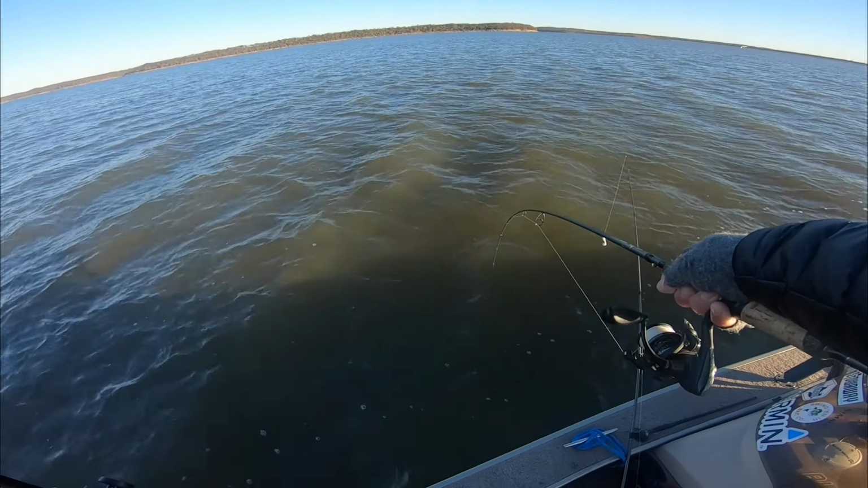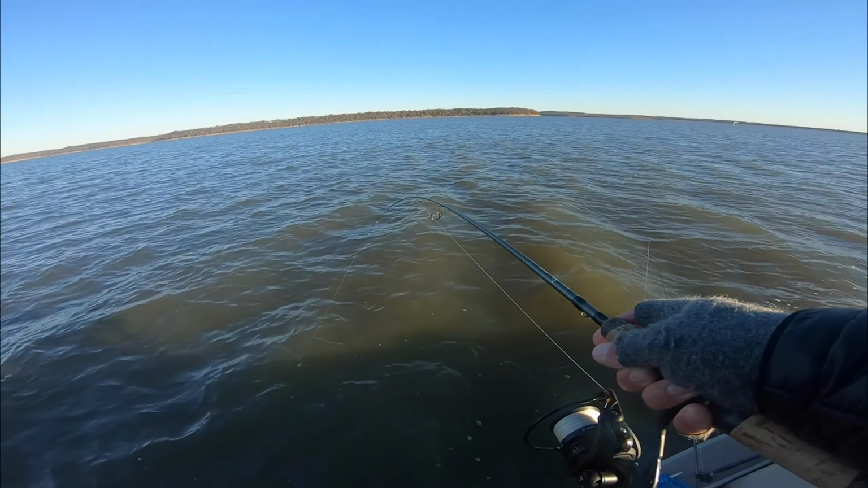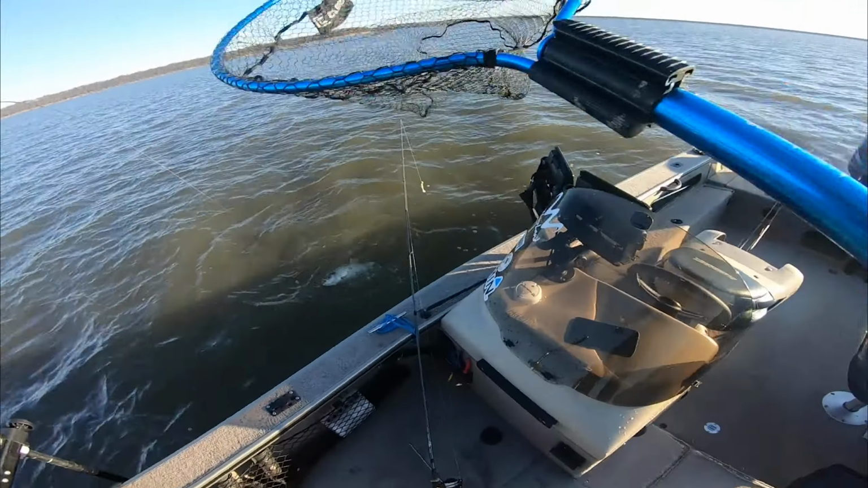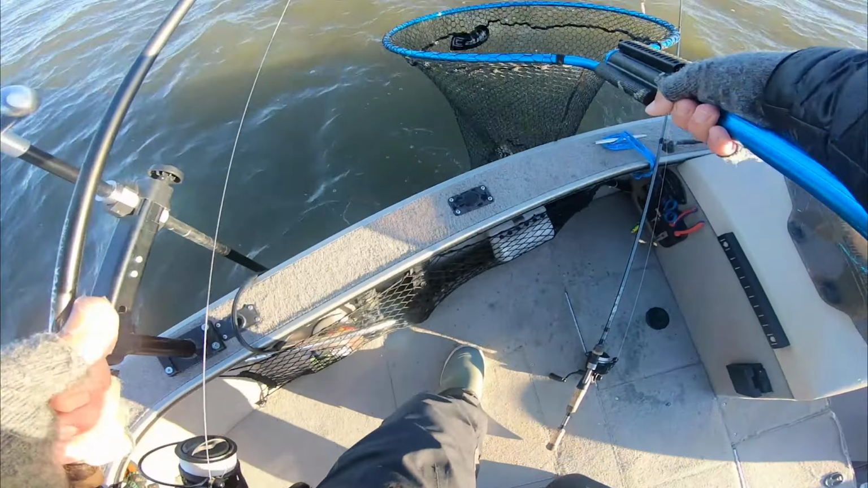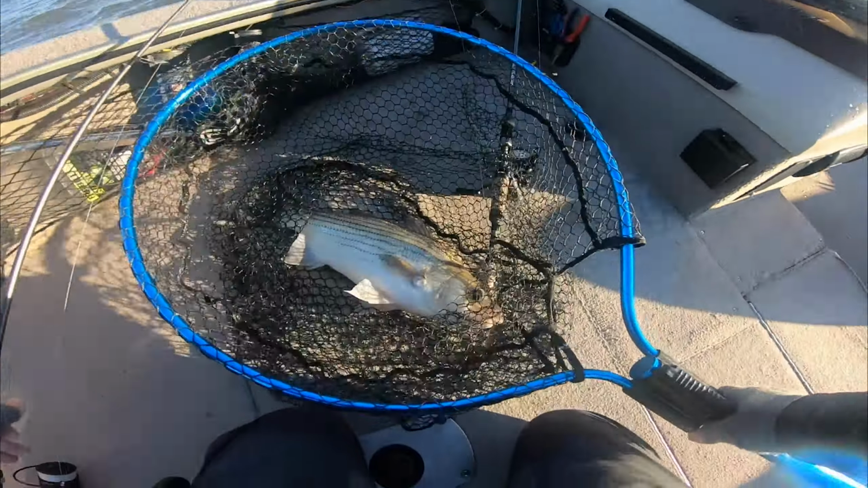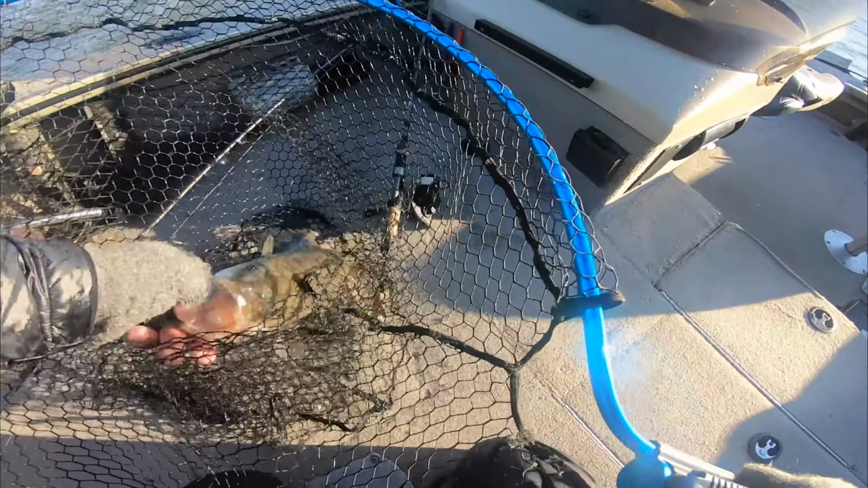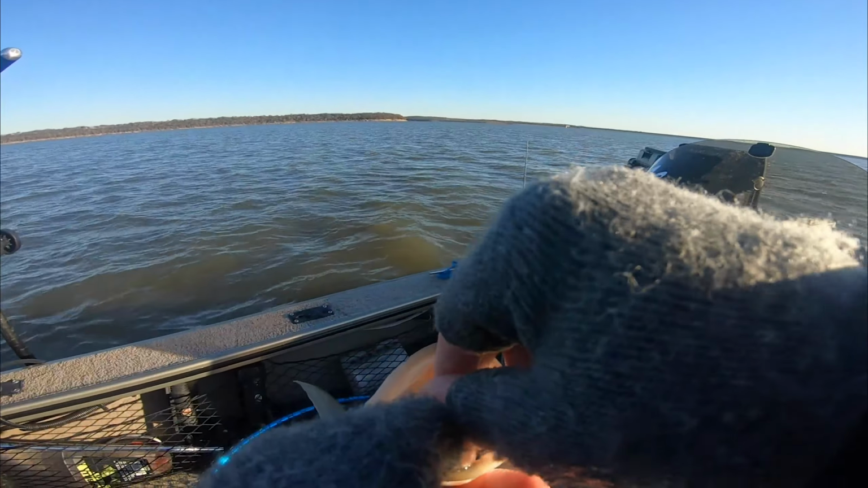Sun's up and they want to go under the boat every single time. What do we got? Oh yeah, big wiper. He's not going anywhere because that bait is choked. Choked it. Nice. Hell yeah. You bet. Oh, pretty scary when it's all the way down their mouth and tough to grab. Yeah, that's a goner. Head first.